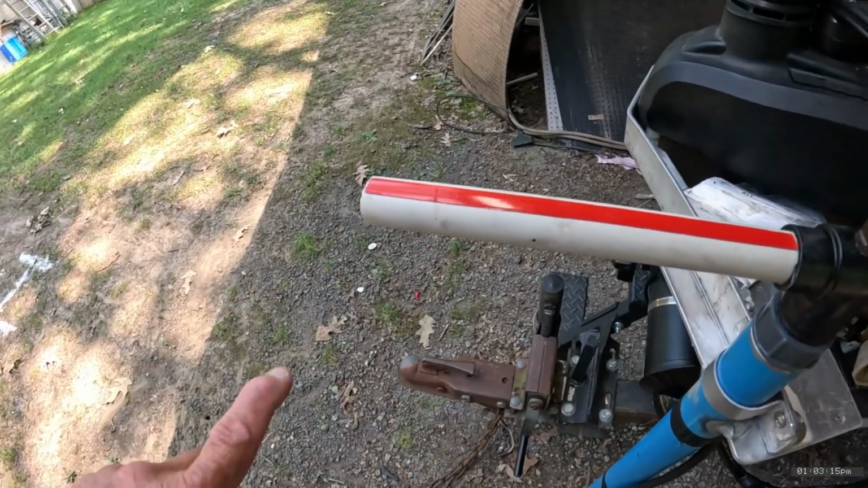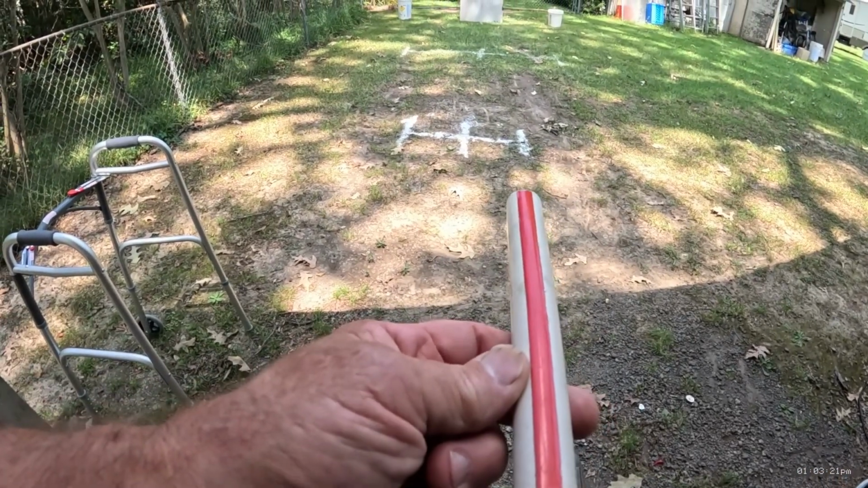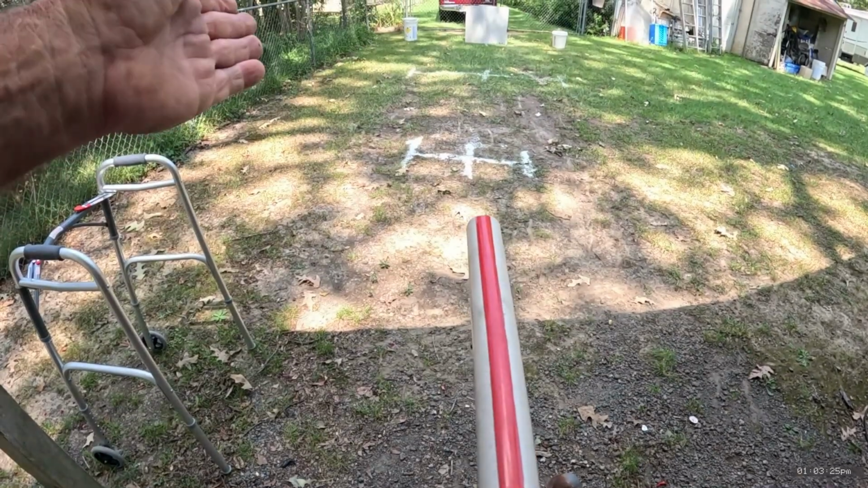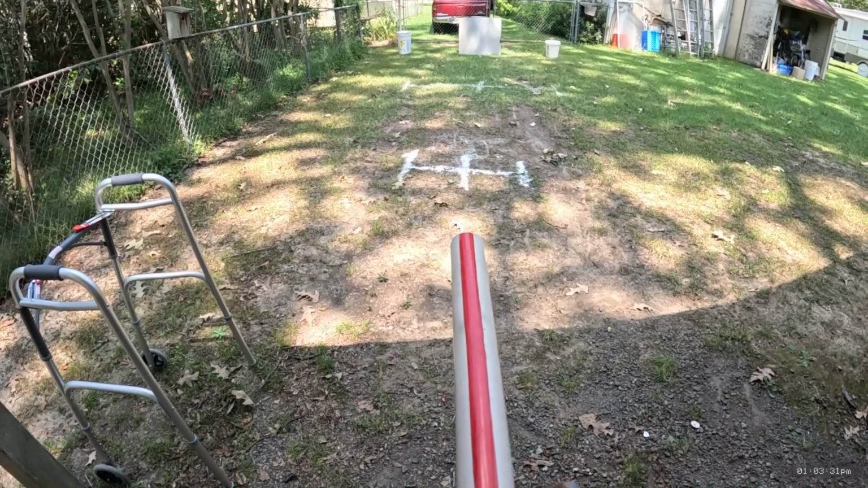If you miss it, let me get over here again. If you miss it in that line, say it's over to the side of it, you want to try to start correcting by pulling your pole over to that side to get that thing lined back up. All right, hang on a minute.